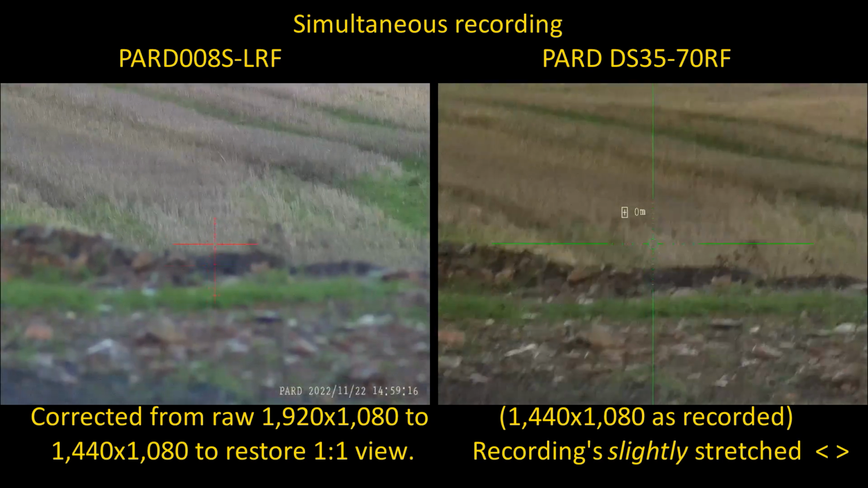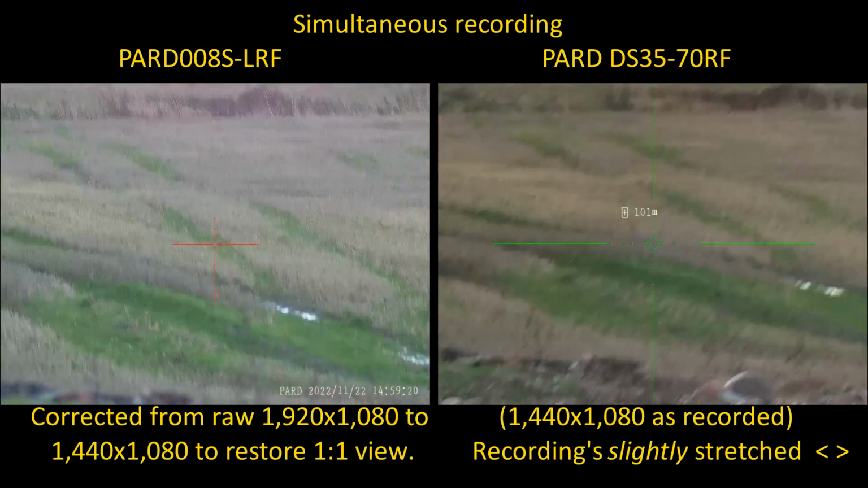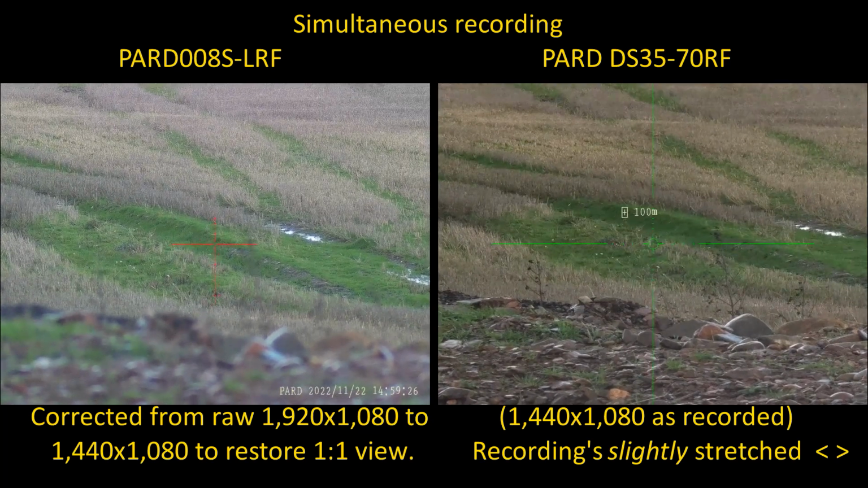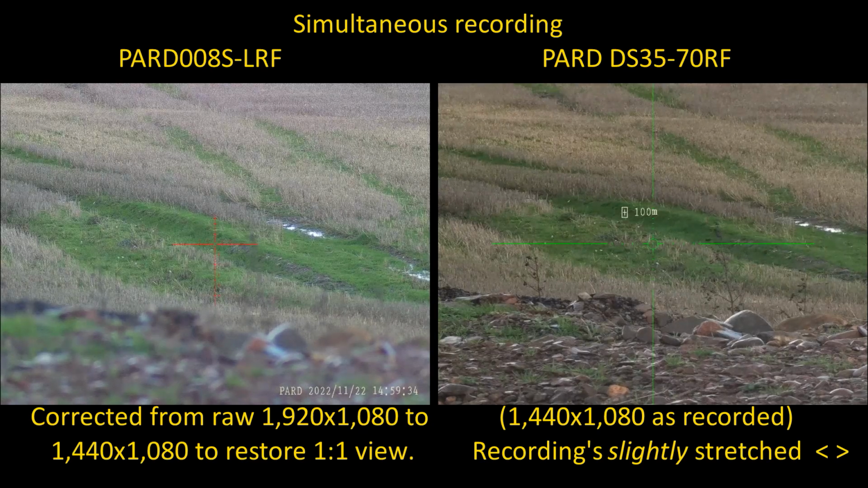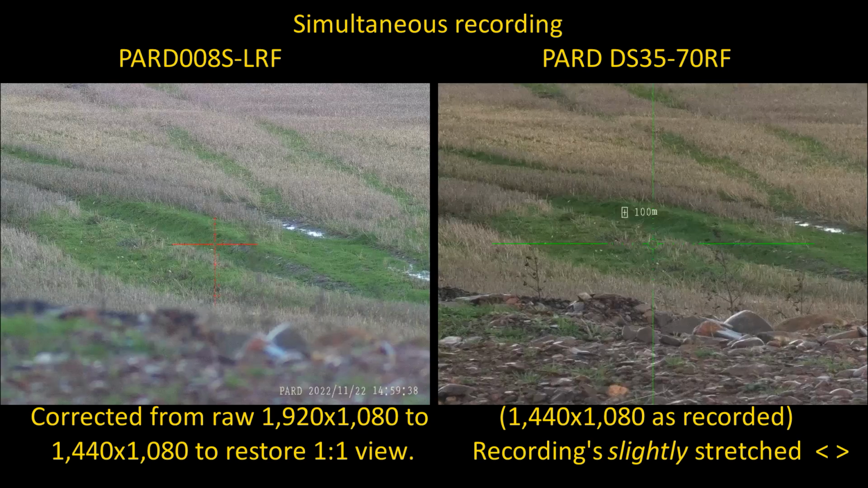And then looking at the same patch of green grass and some tractor ruts that I looked at previously with the 008S and Alpex comparison. And have you noticed this yet? If you look at the DS35 footage on the right, the grass in the field is in focus, and so are the rocks in the foreground.